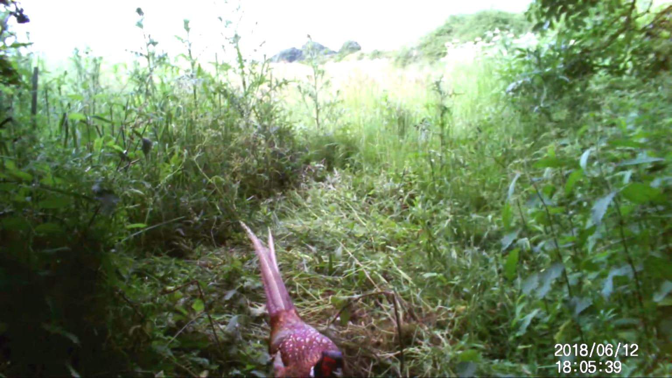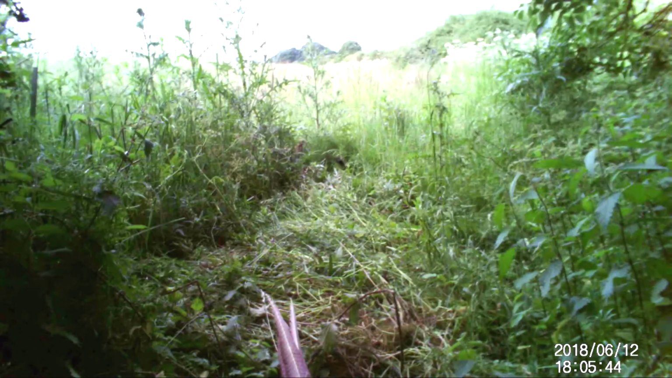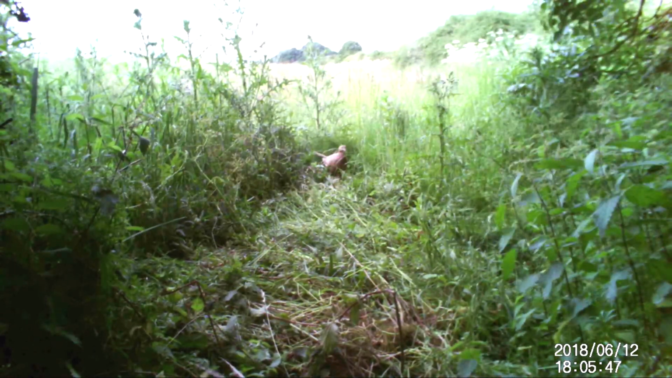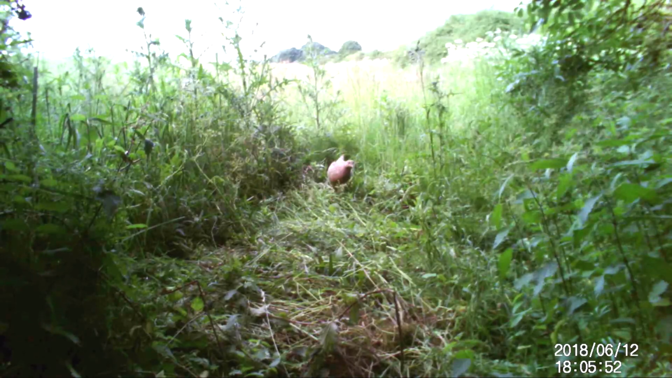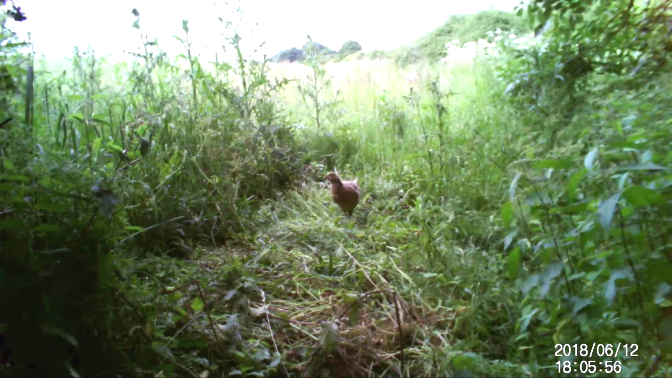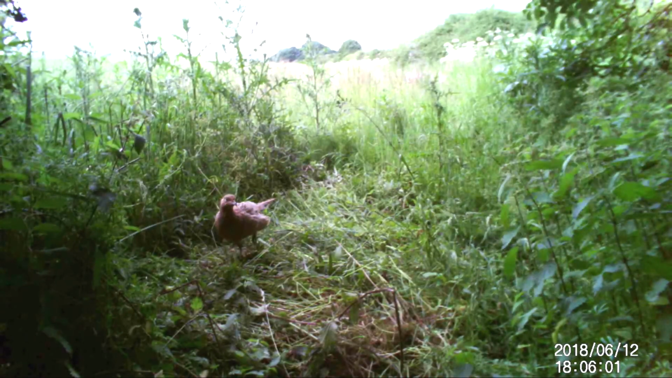And this is a cock pheasant. And his mate. I don't know if you can hear that on the soundtrack. It's like a little low clucking sound which I've never heard before, which I presume is the noise the pheasant makes.